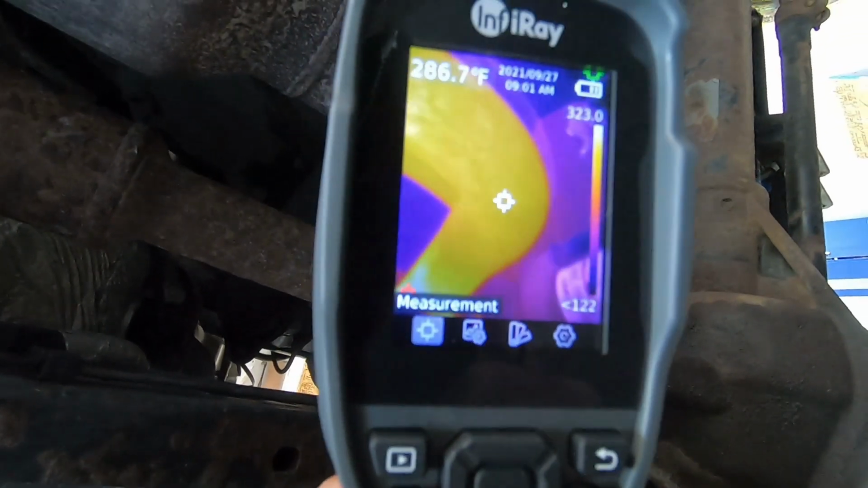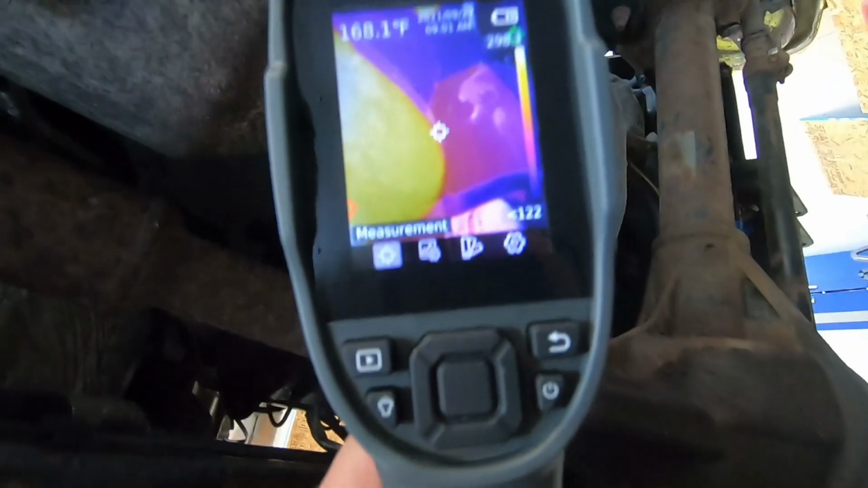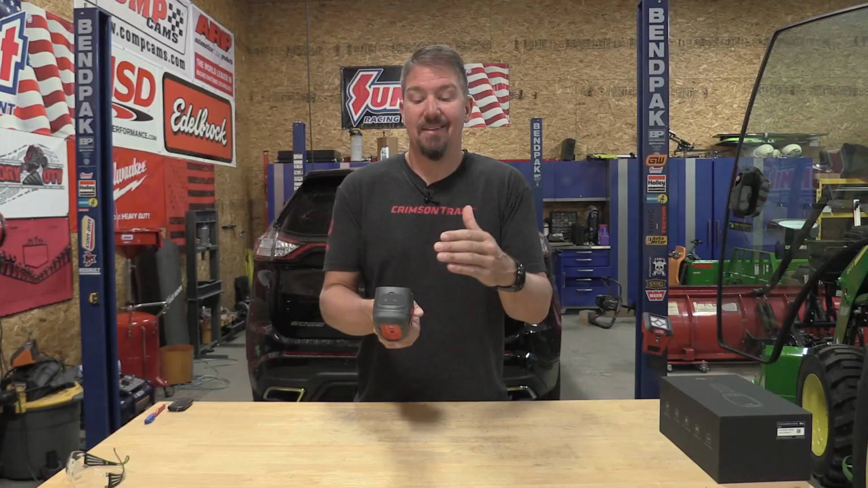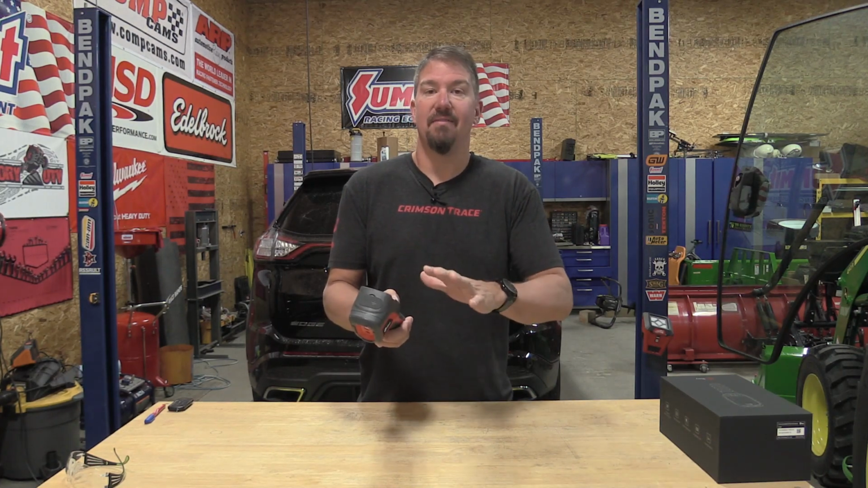Some quick specs on this. The IR sensor is 256 by 192. The emissivity is adjustable from 0.1 to 1. And there's a million things you can do inside here by setting a lot of things up.